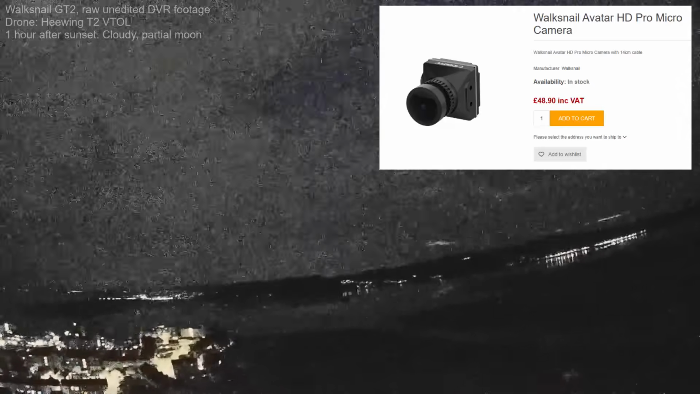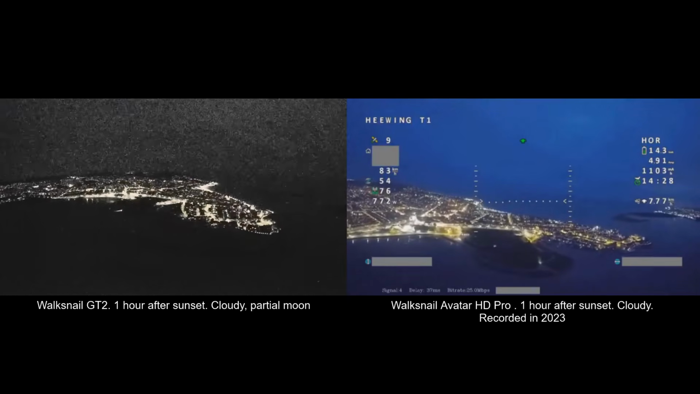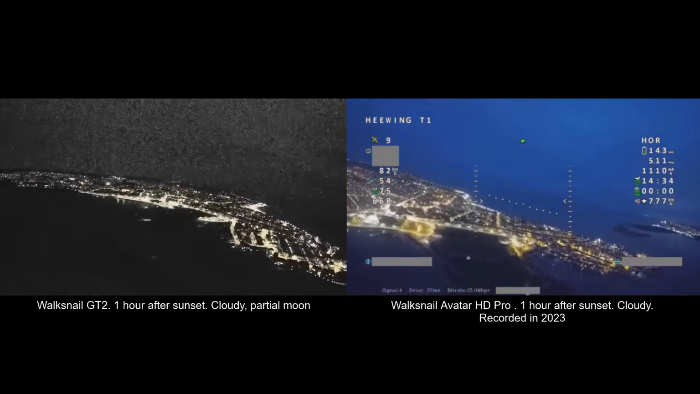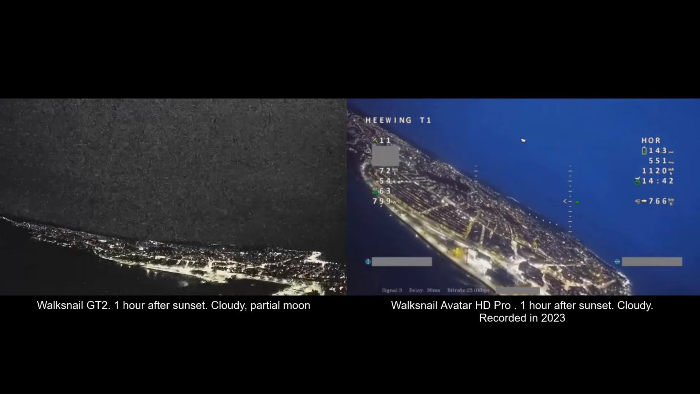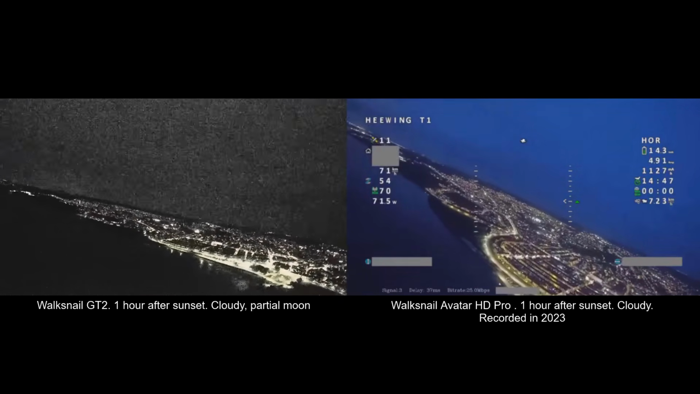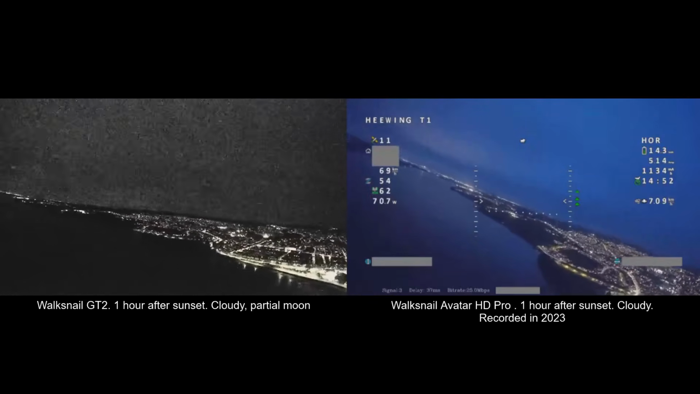Now, 2 or 3 years ago, Walksnail came out with the Avatar Pro camera, and that camera was fantastic at seeing in the dark. I'll put some footage on screen here so you can see a comparison. Flying in the exact same location, very much in the dark. That camera can see really, really well, whereas this new Avatar GT2 camera can't see very well at all. I was really surprised by this because the GT2 is supposed to be Walksnail's new flagship FPV kit. So you'd think that they would put their best camera in this kit, but apparently not.